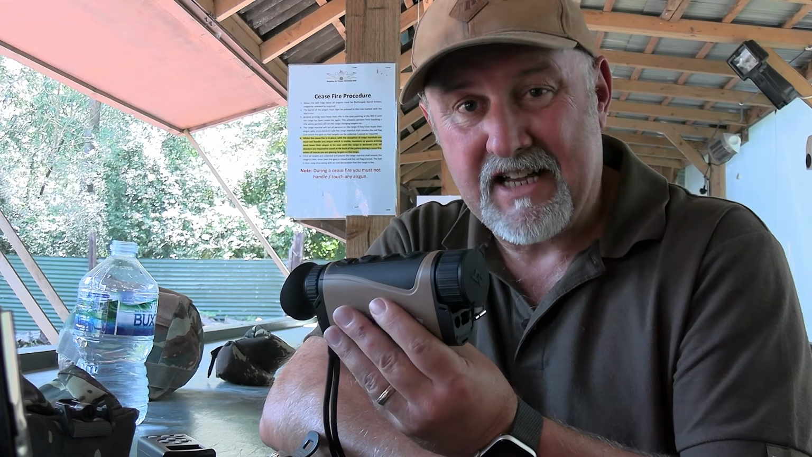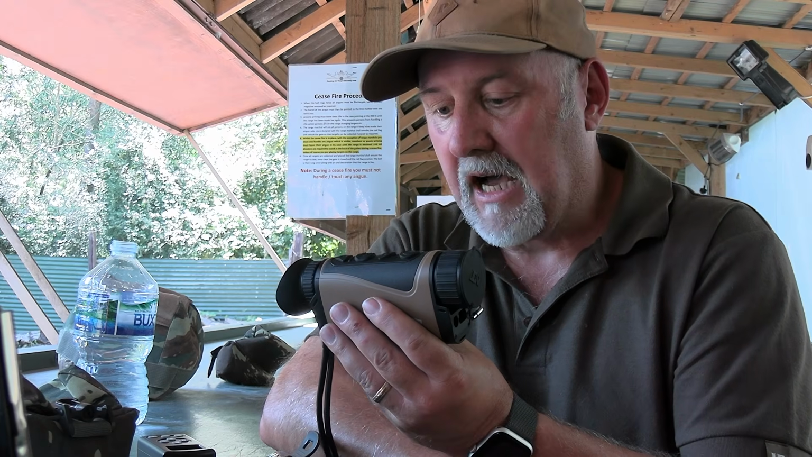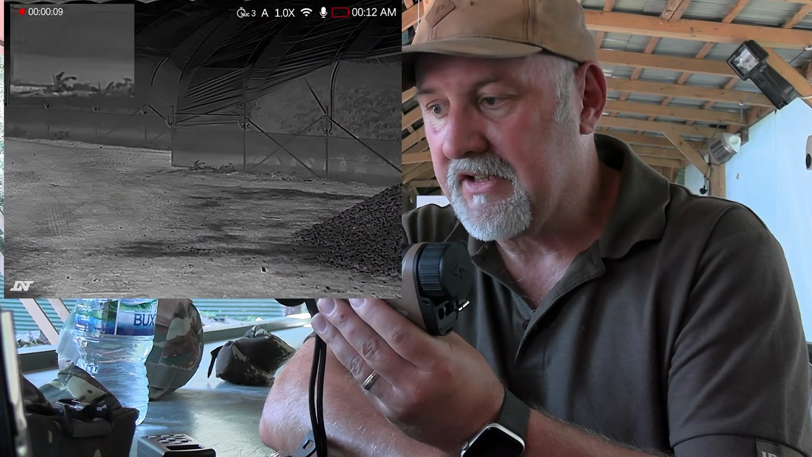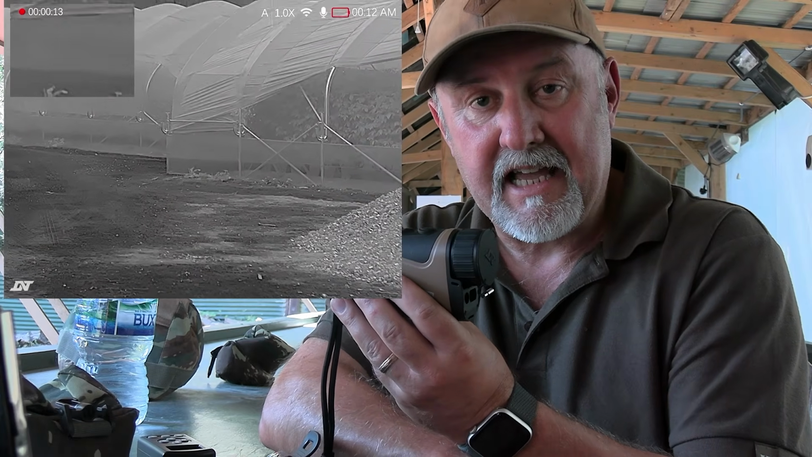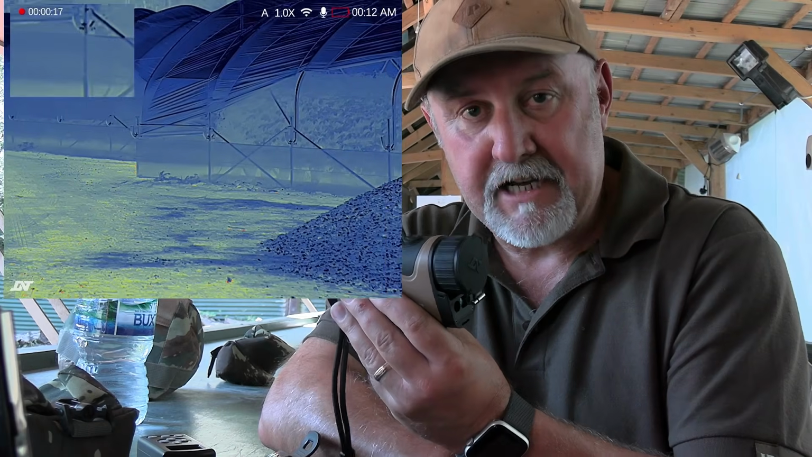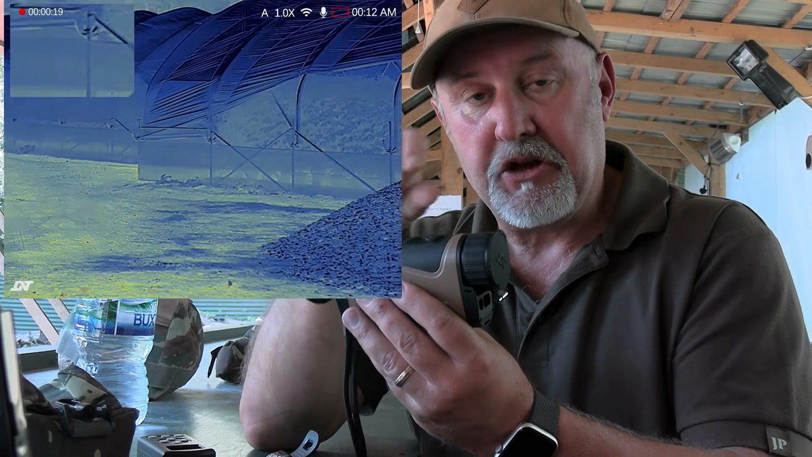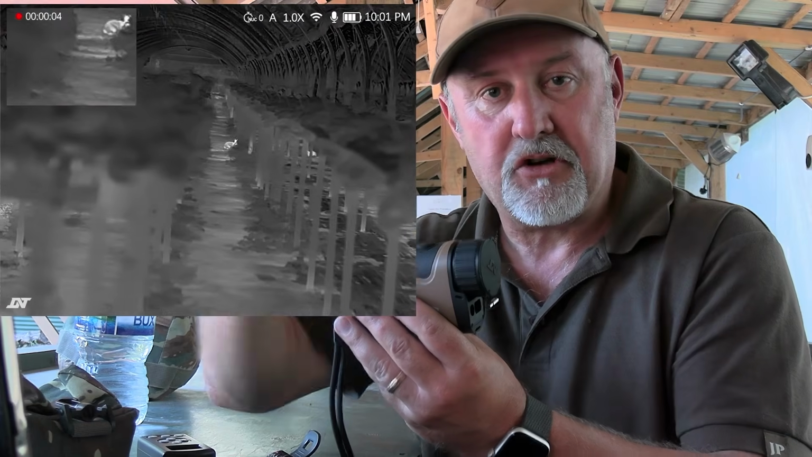Now, as you'd expect, it's absolutely rammed full of features. I won't go through them all, but there are 4 different color palettes, which are useful because different palettes will work differently in certain atmospheric conditions. There's a picture-in-picture mode as well, that you can have at the top left, top center, or top right of the screen.